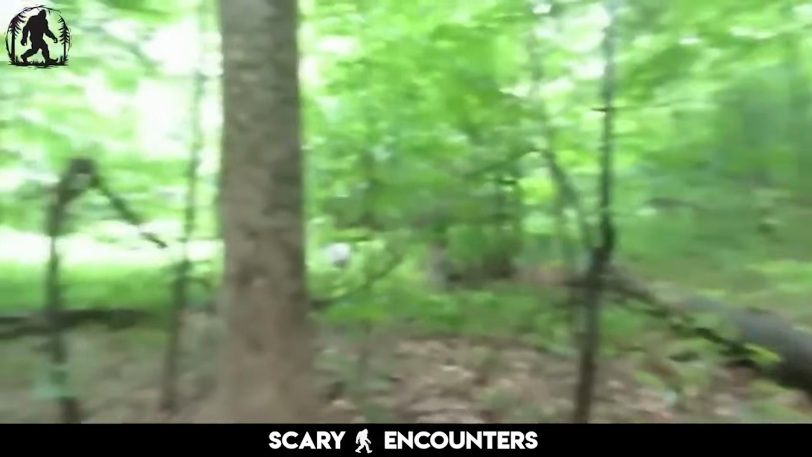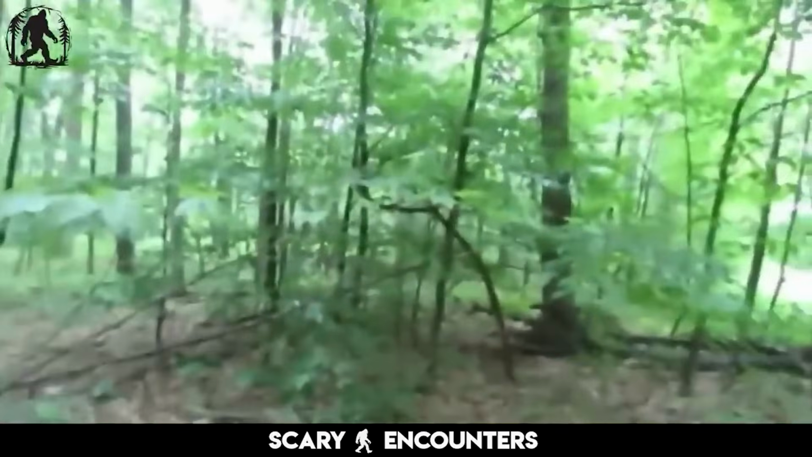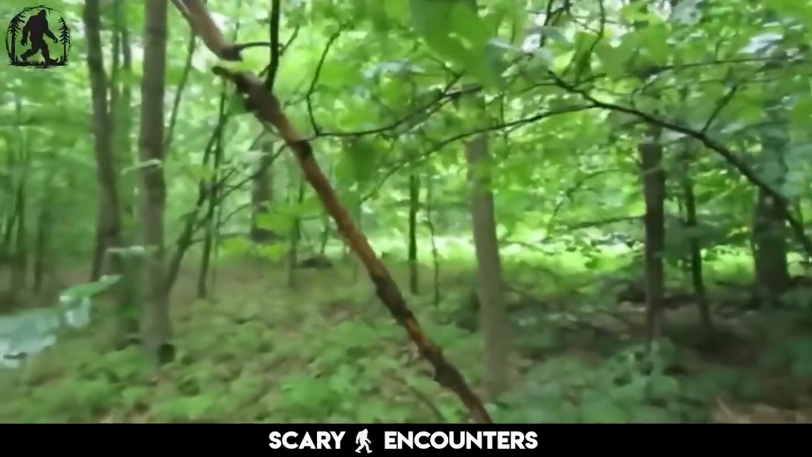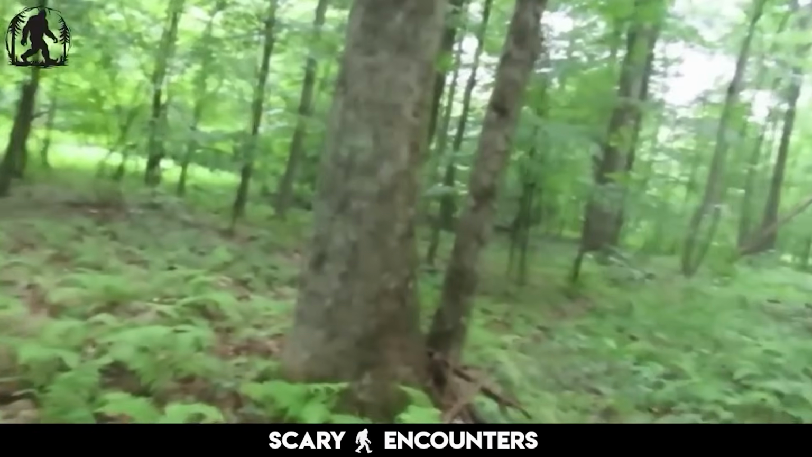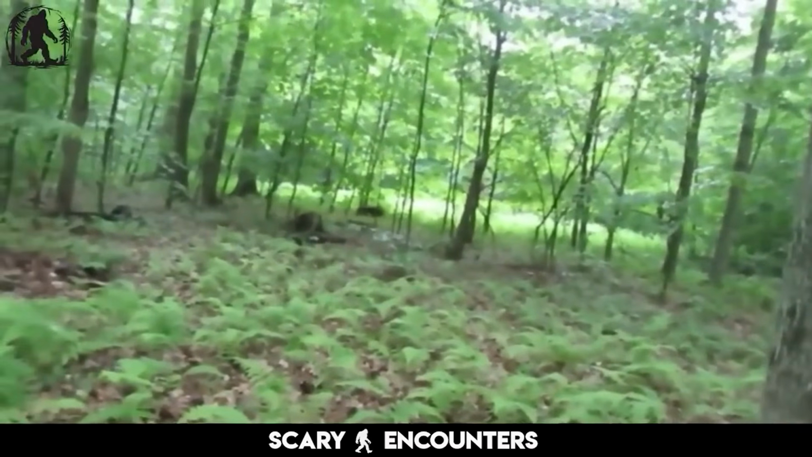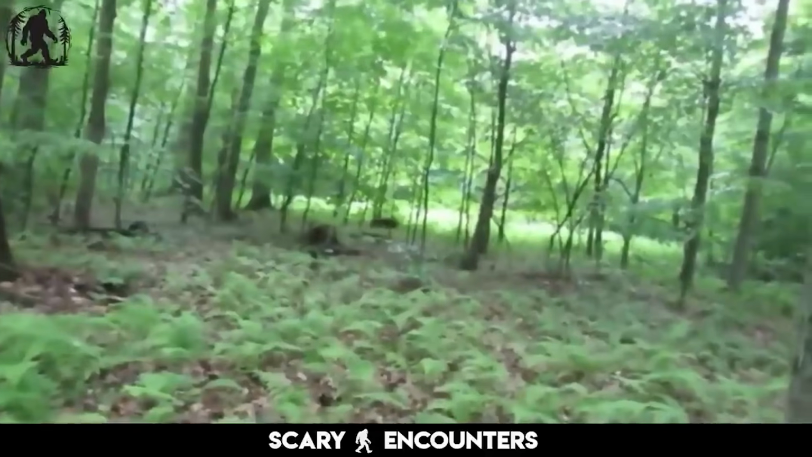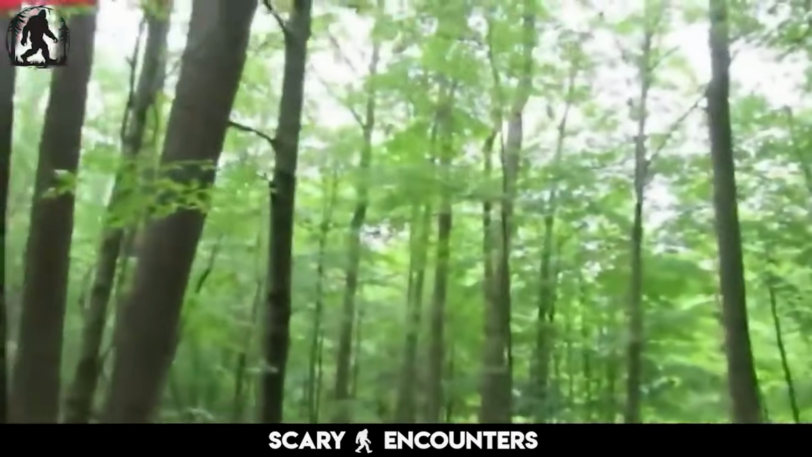The investigator starts to recognize the distinct voices among the sounds, almost as if they are different individuals communicating. This isn't just random noise, it's something intelligent observing, responding, and waiting. Watch closely as these figures subtly move through the trees, barely visible but undeniably present. As the search continues, the feeling of being watched becomes overwhelming. The investigator acknowledges the presence of something unseen, speaking into the forest, not with fear, but with curiosity and respect.